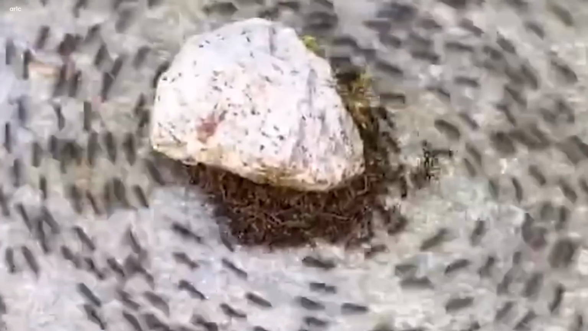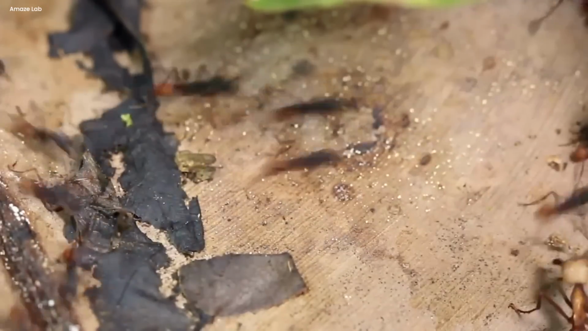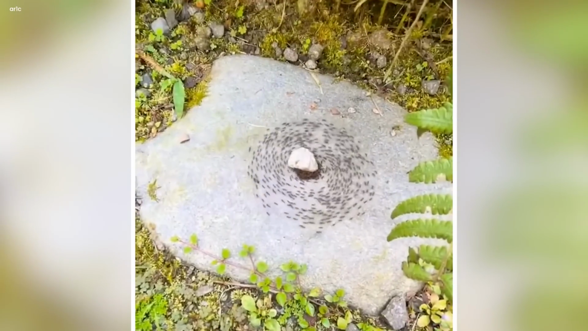Whispers of ancient curses and magical stones filled the forest as people pondered the endless puzzle. The insects' dance continued. It was a never-ending enchanting show deep in the woods. The camera captured this timeless mystery, leaving everyone who saw it full of wonder and respect for the hidden secrets of the natural world.